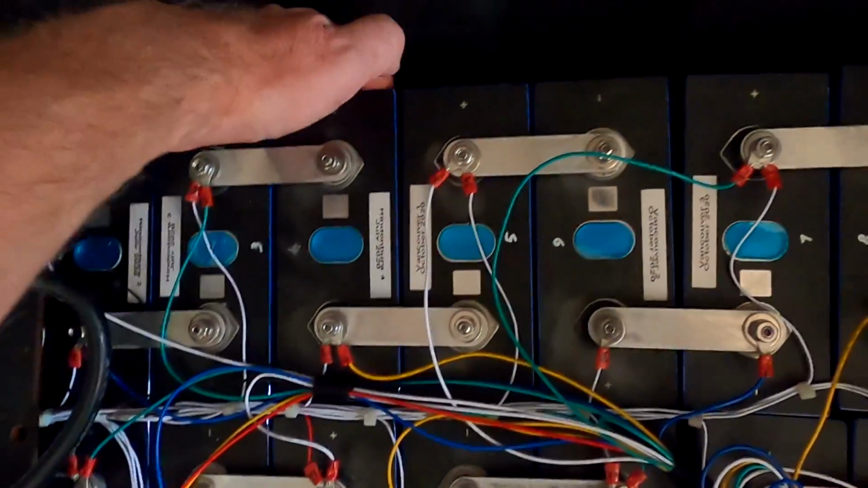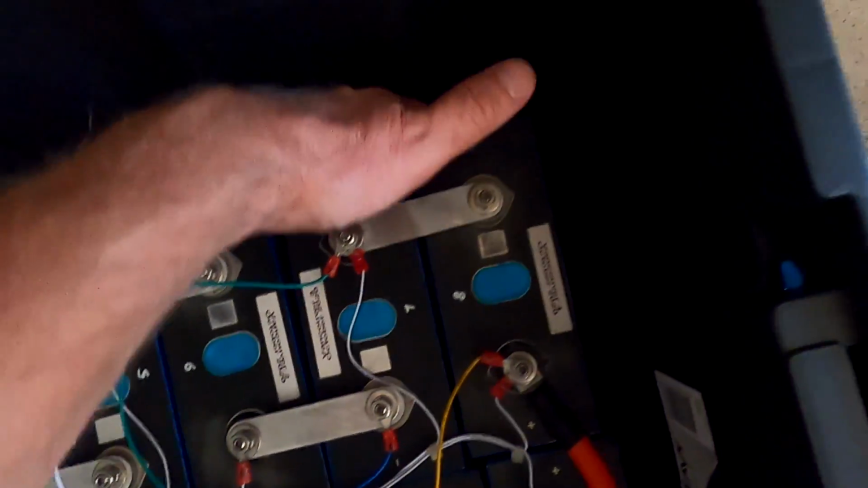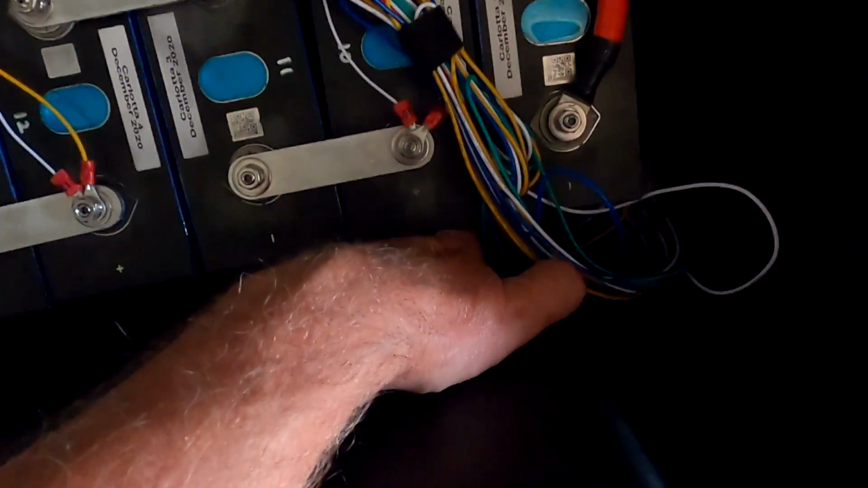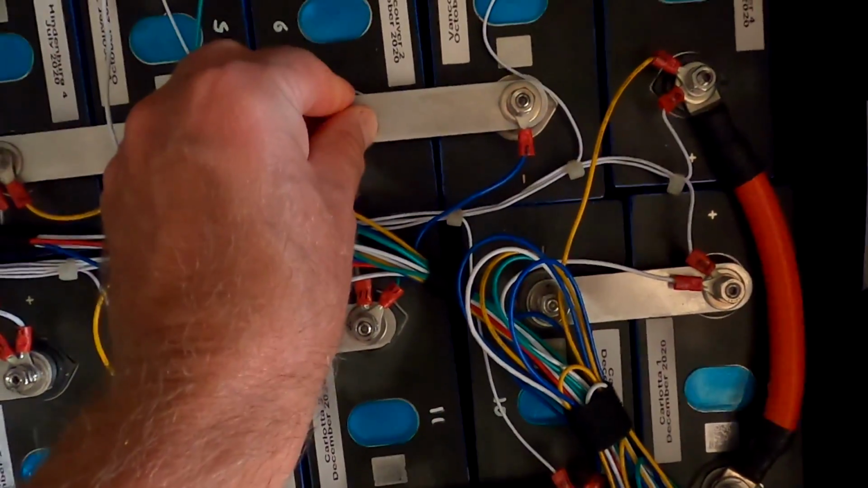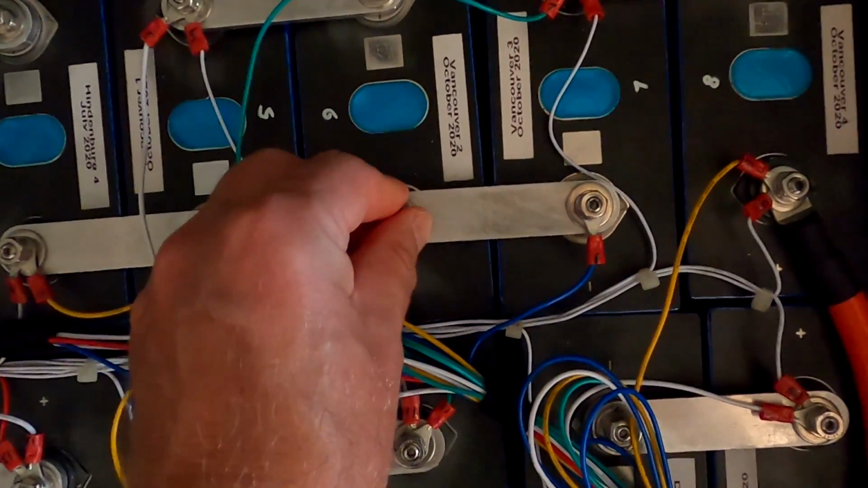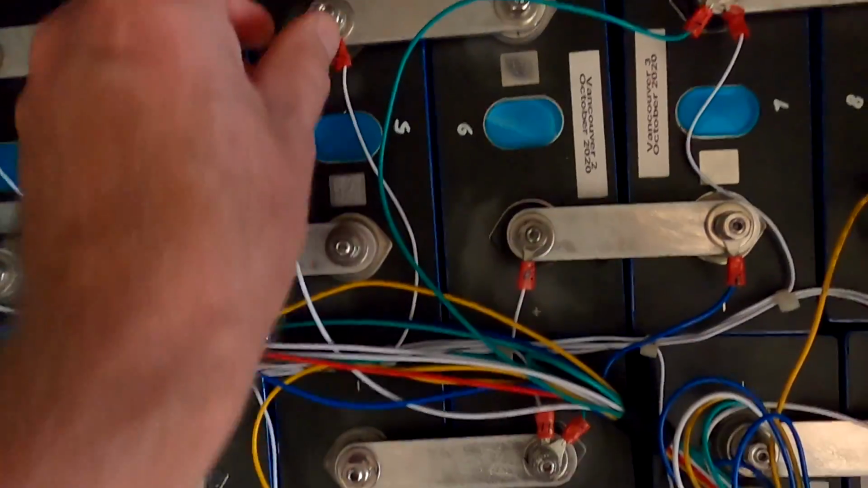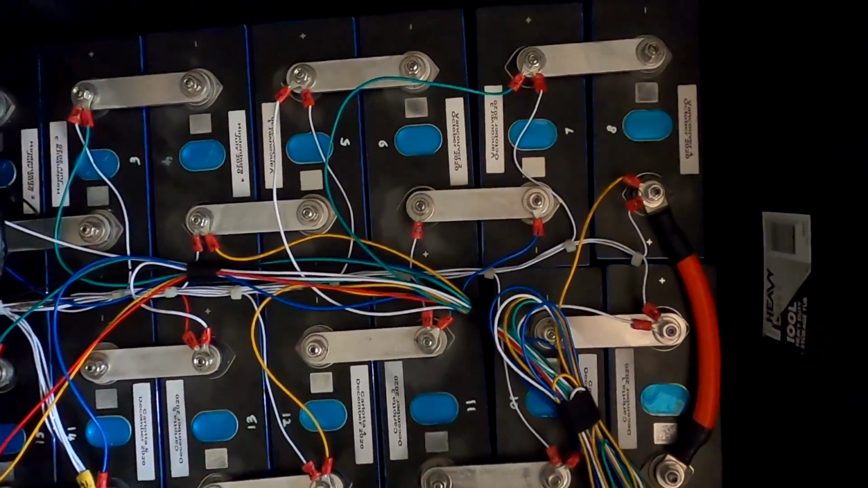So you can definitely feel a difference between 3, 4, 5 and then 6. Oh yeah, that's warmer. 7 is warm, 8 is warm, 9 is cooler again, 10 is cooler. Yep, they are all cool. Yeah, and then here the bus bar, we know this terminal is stripped here halfway, so this one gets actually pretty warm here, but you can still touch it. Like the other ones are cold, but this one definitely has an issue. What a nightmare.